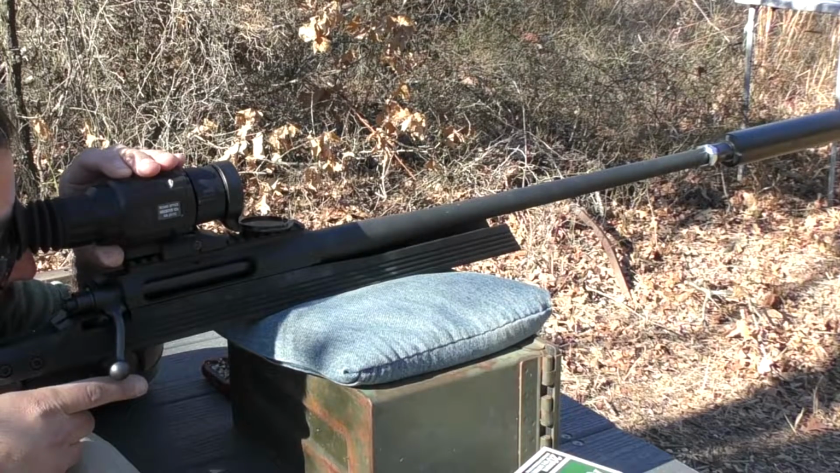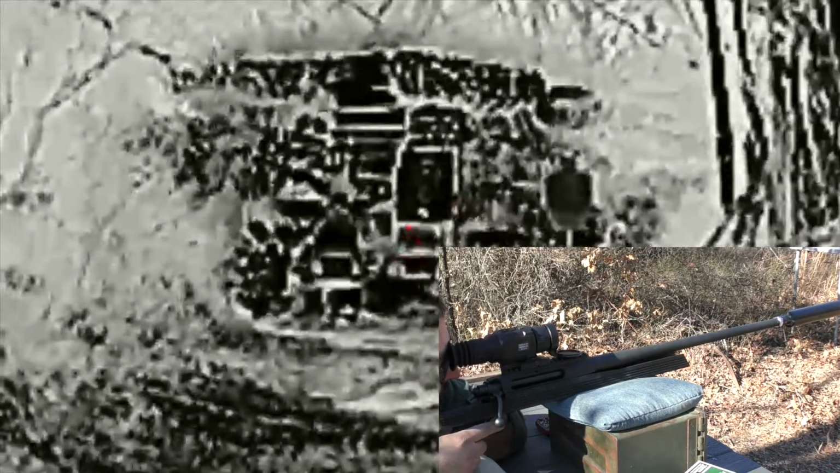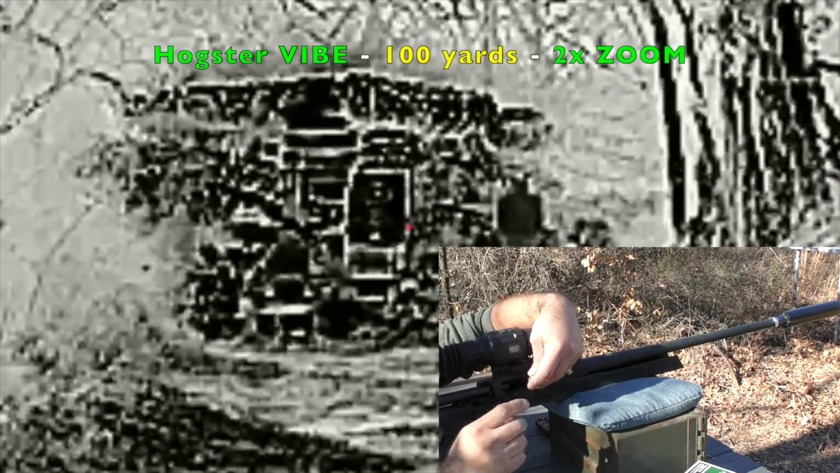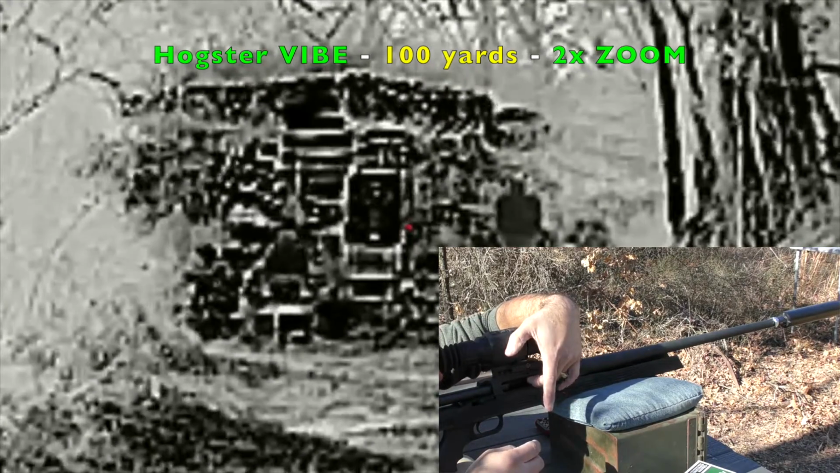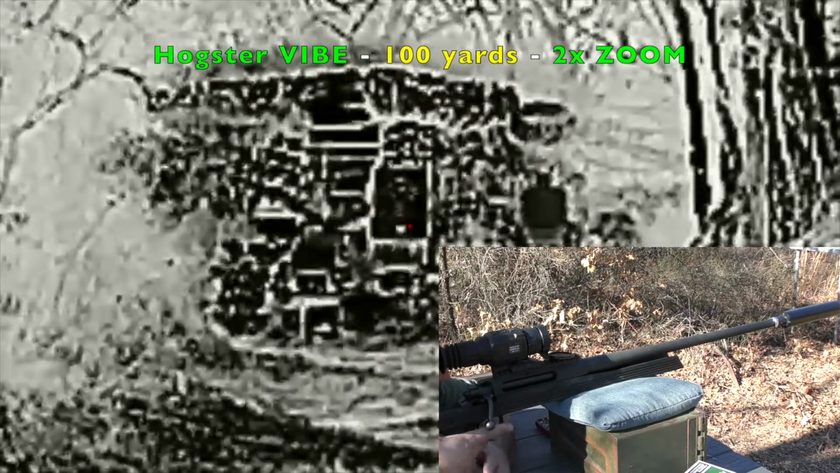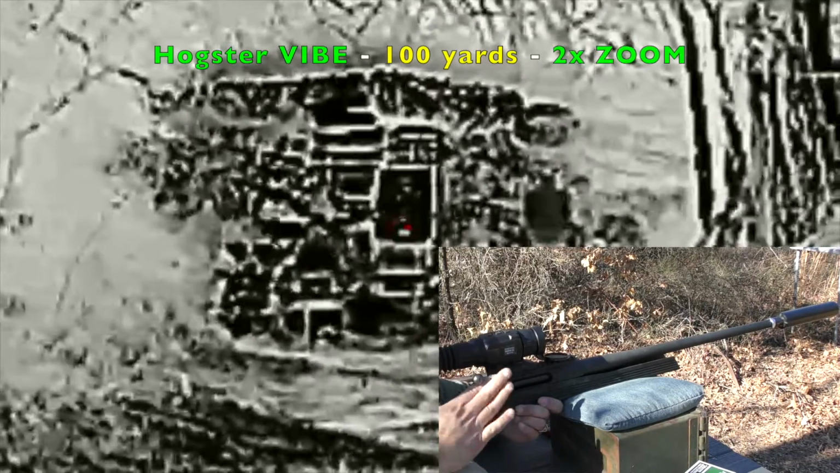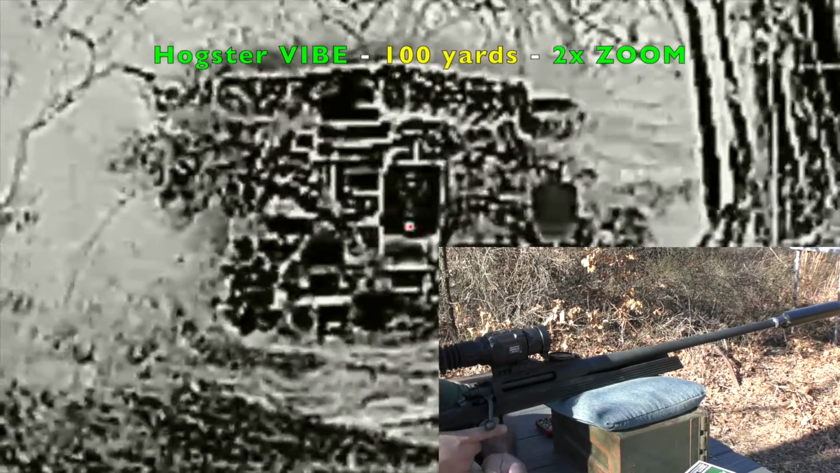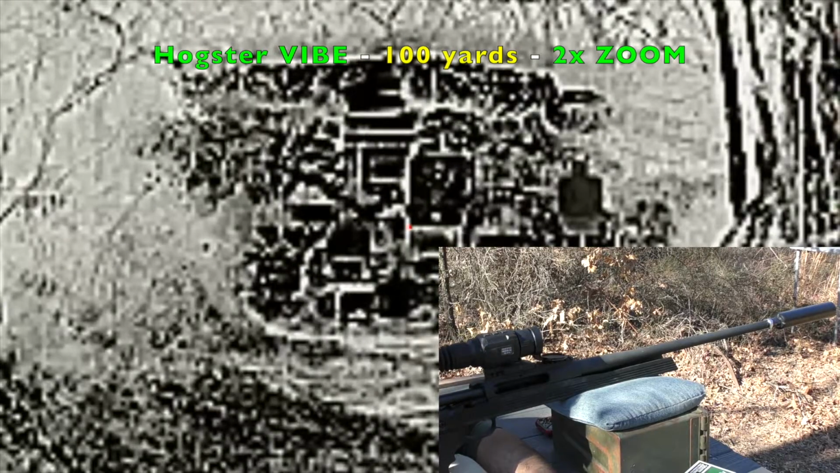Going to initiate recording, and I'm going to go ahead and bump it up to 2 times digital zoom. Okay, 3 shots. Turn recording off.